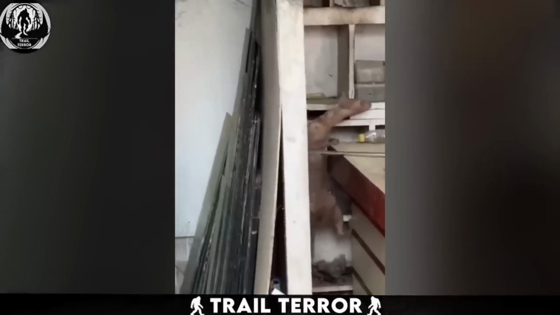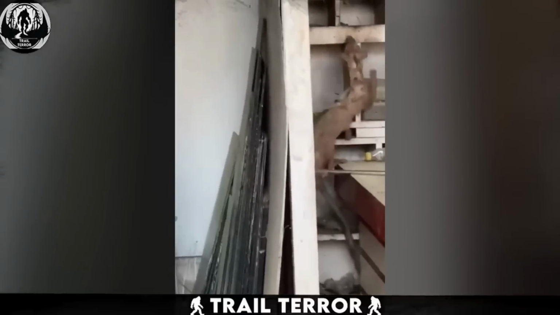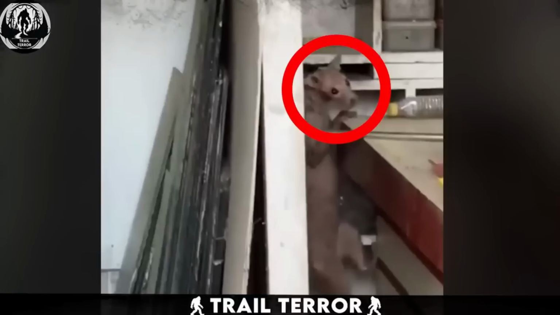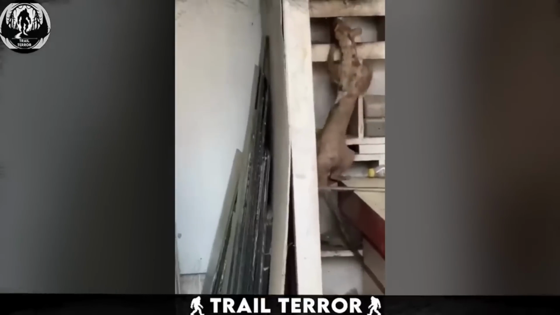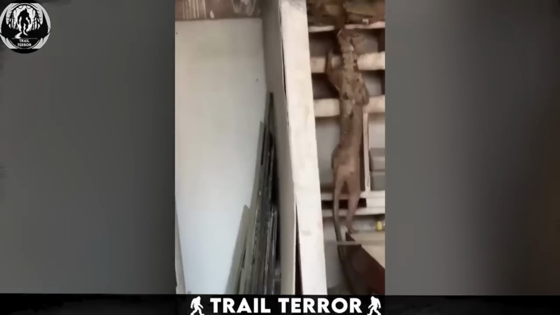This creature is both creepy and intriguing, with its hairless body and pitch-black eyes. It moves with agility, effortlessly climbing up shelves within the shop. Its long neck and elongated body add to its unusual appearance.